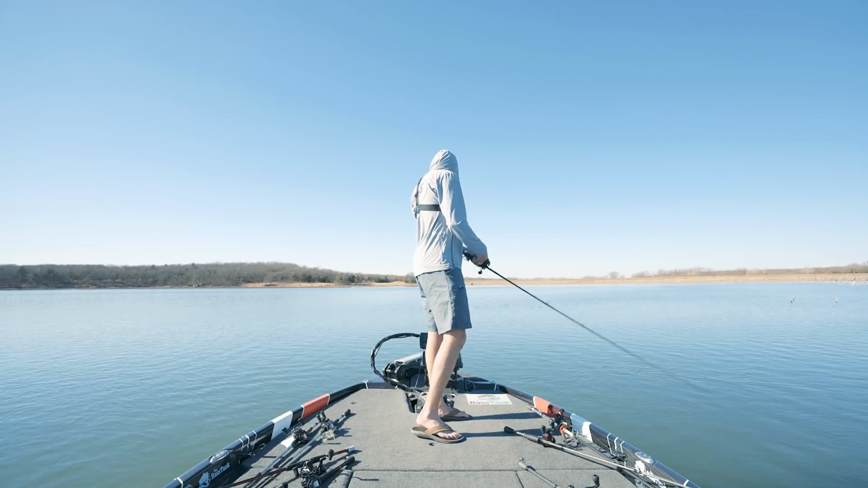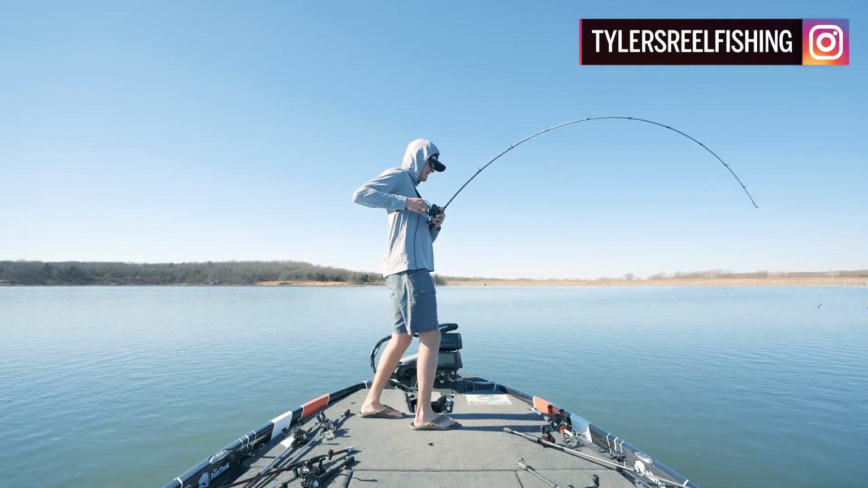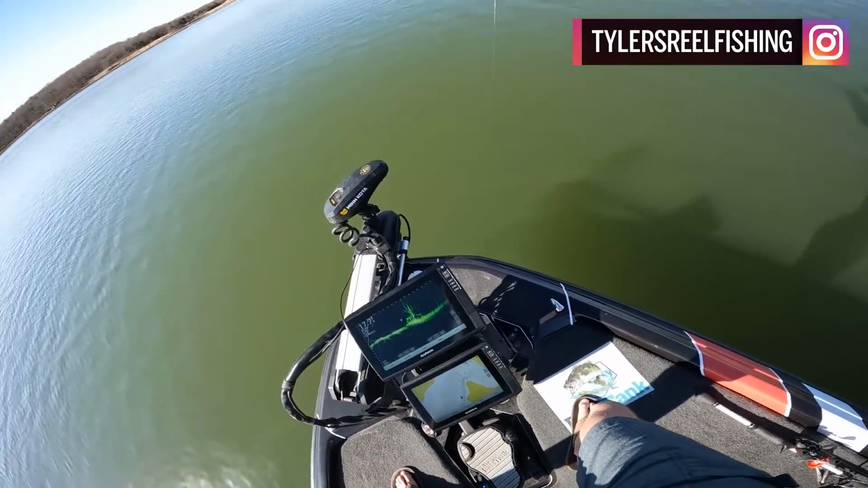Eat it. Eat it. Oh my gosh. There he is. There he is. Gosh. Had to match his speed. Finally got one to chase it out of the trees, and he's bigger. He's bigger. Oh my gosh.